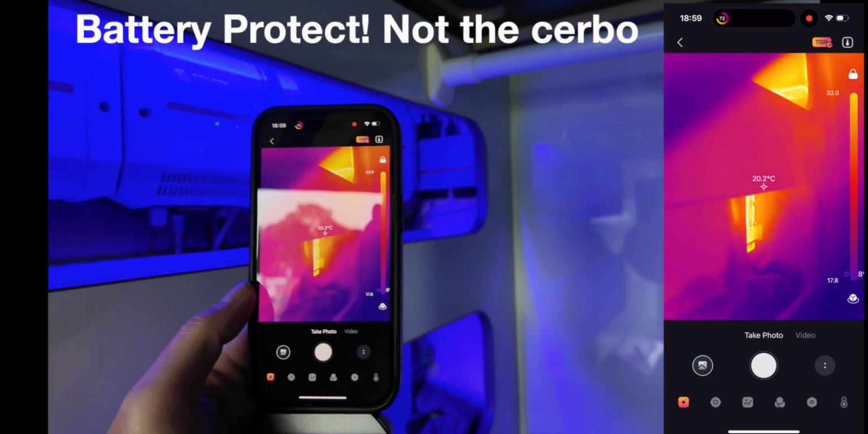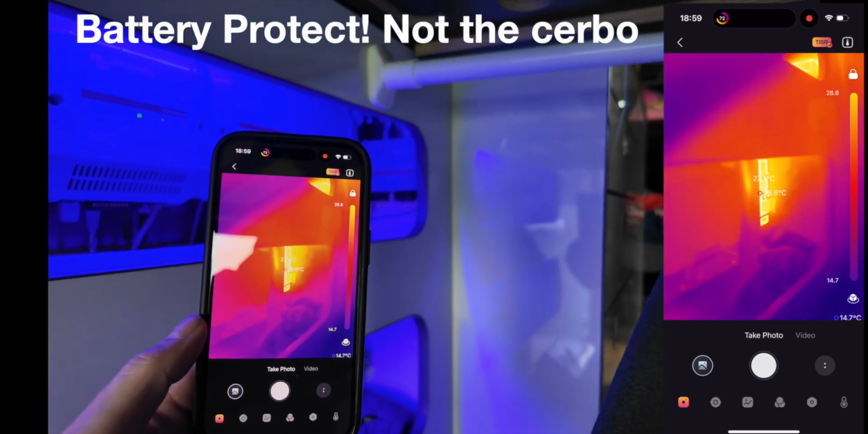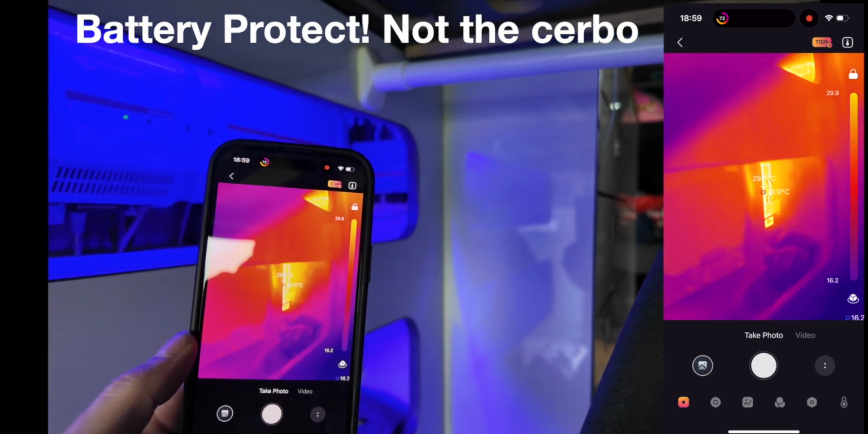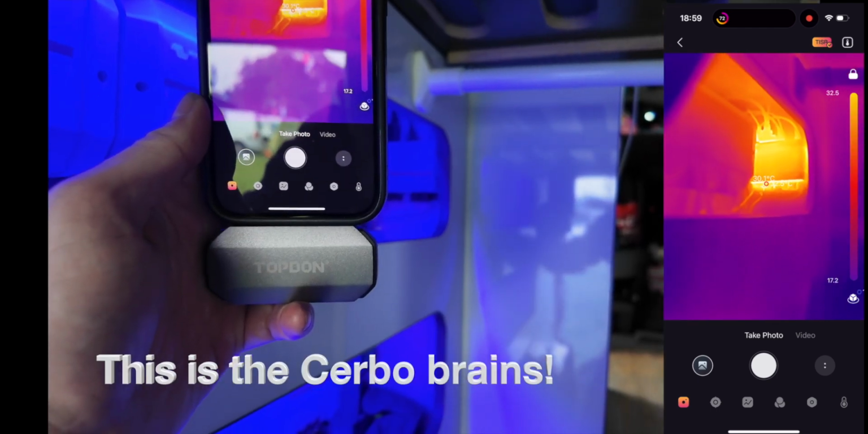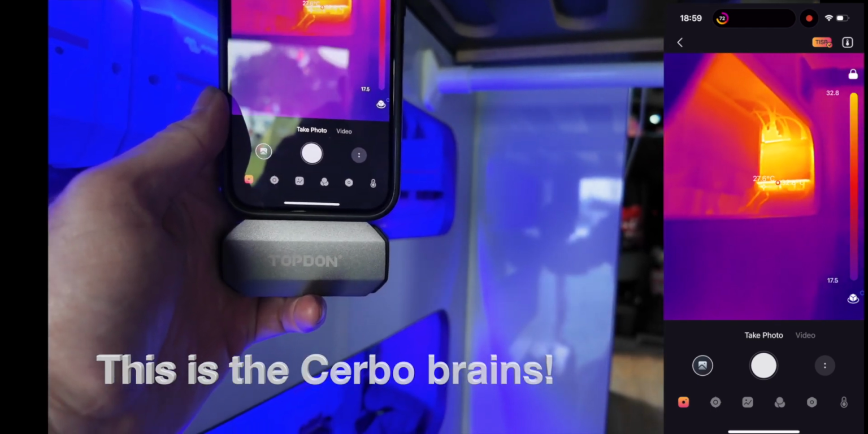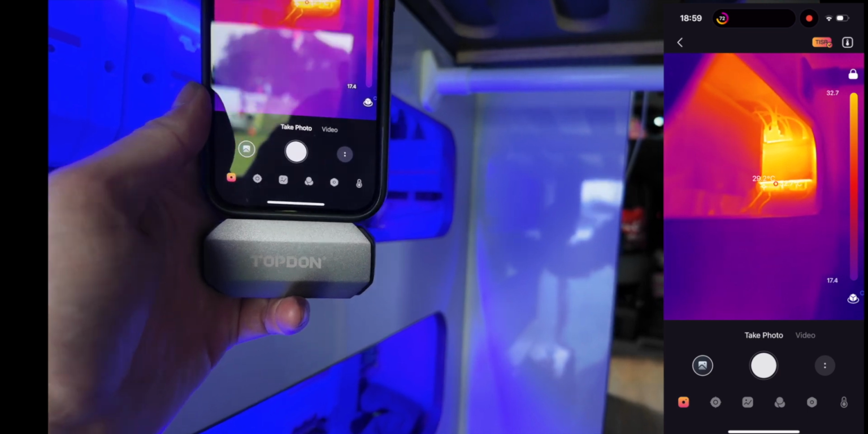So you see the servo at the end. That is actually quite warm now, isn't it? 26, 29 on that servo. That's running quite hot, that. So the highest point on that is 32. What's showing on there?